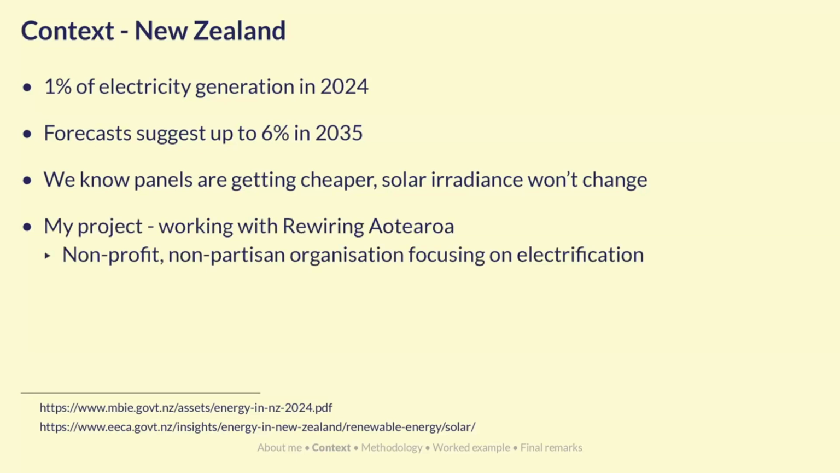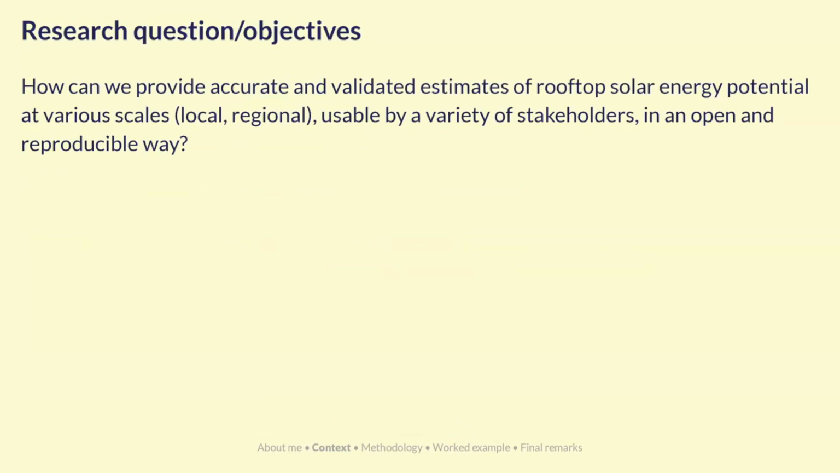My project is working with Rewiring Aotearoa, which I'm sure a lot of you are familiar with. They're interested in a national level data set of solar radiance across the country to help talk about differences in the regions using accurate estimates of solar radiance. I've mashed that into a research question, which is mostly just objectives: accurate and validated estimates of rooftop solar energy potential at different scales. So community level, suburb level, as well as whole city levels, usable by different stakeholders, and the methodology is aimed to be open and reproducible.